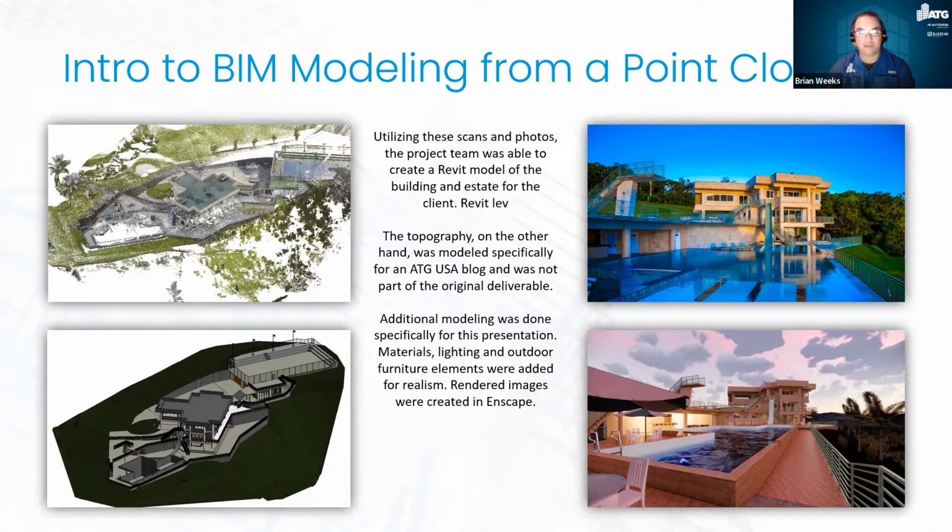The topography was not part of the required SOW. I actually did this as a separate white paper later on after this project was completed. And if you want to find out more about that, go to ATG USA, Google for our white paper on topography. I took the point cloud into Civil 3D and created a topography from that point cloud. So everything you're seeing in the Revit image below was from the point cloud.